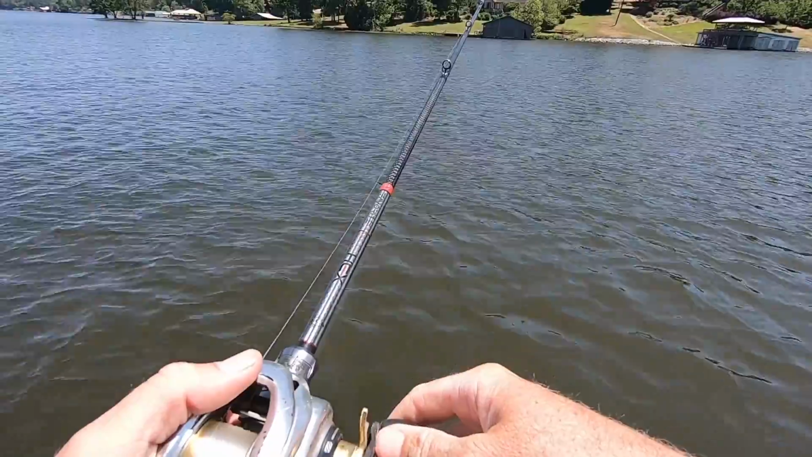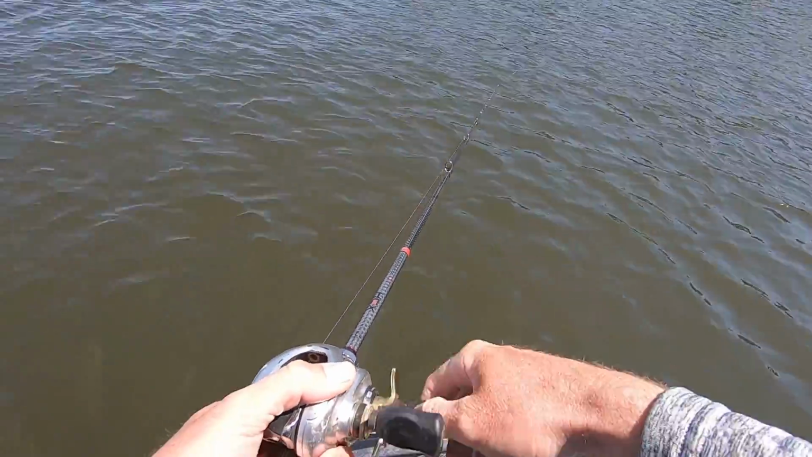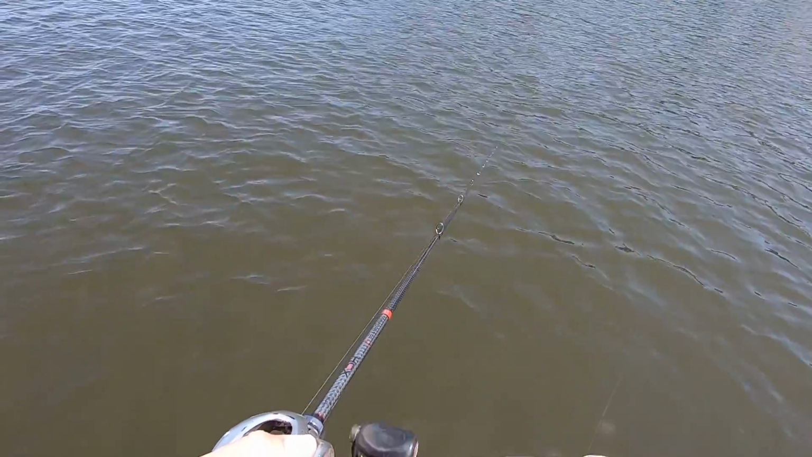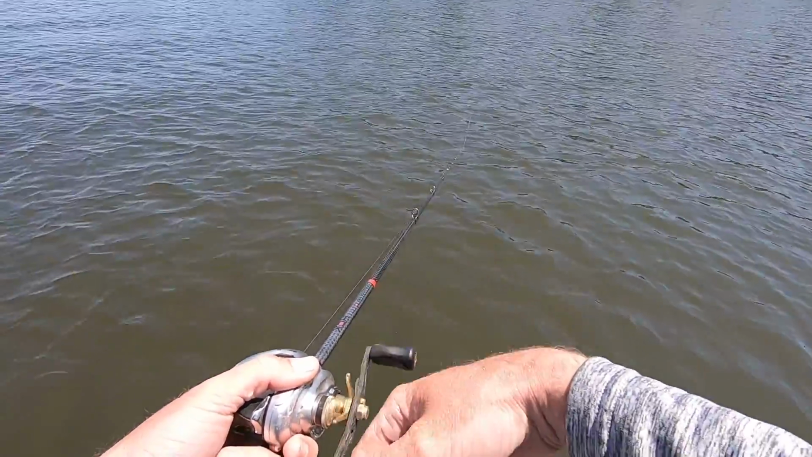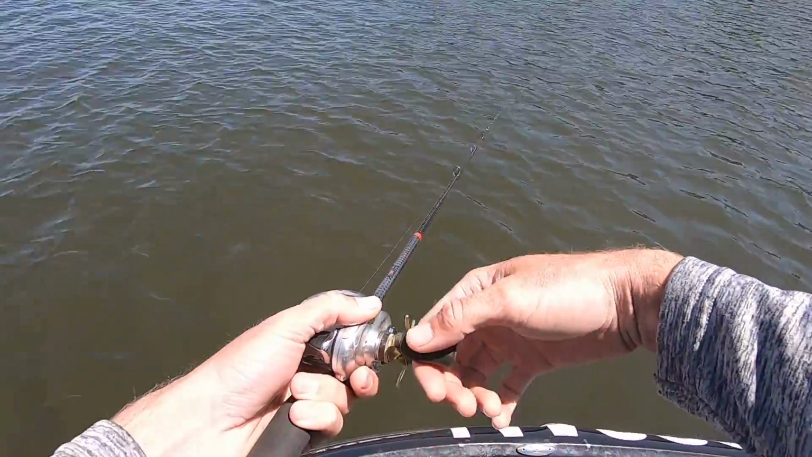So these are a little bit deeper. That swim bait though is the deal out there on them deep ones. You can keep him down there a lot longer. We'll see if we can get one to smoke it. First cast in there on them.